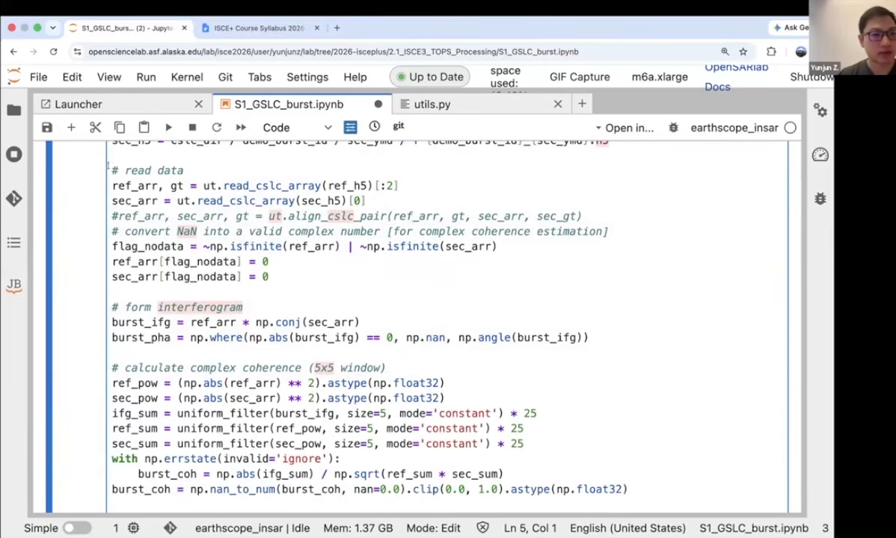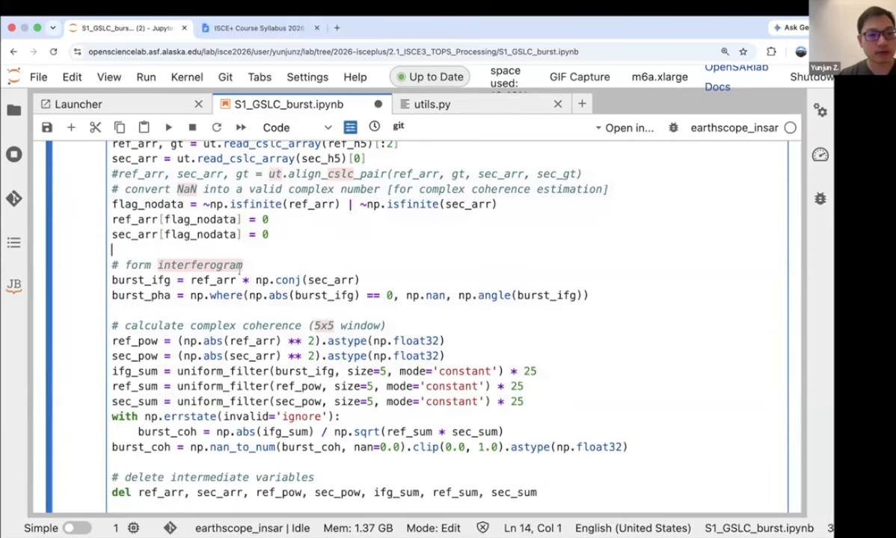Here we are reading those SLCs in the complex 64 format. And now we're forming the interferogram, which looks like this: just two complex numbers doing the conjugate multiplication. Here we're masking the pixels with zero magnitude in the interferograms, basically turning those invalid pixels into NaNs, which is helpful in the plotting.